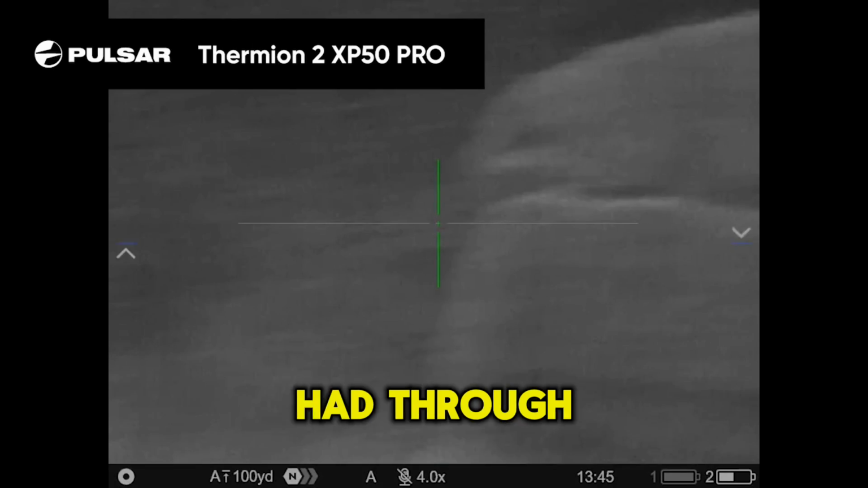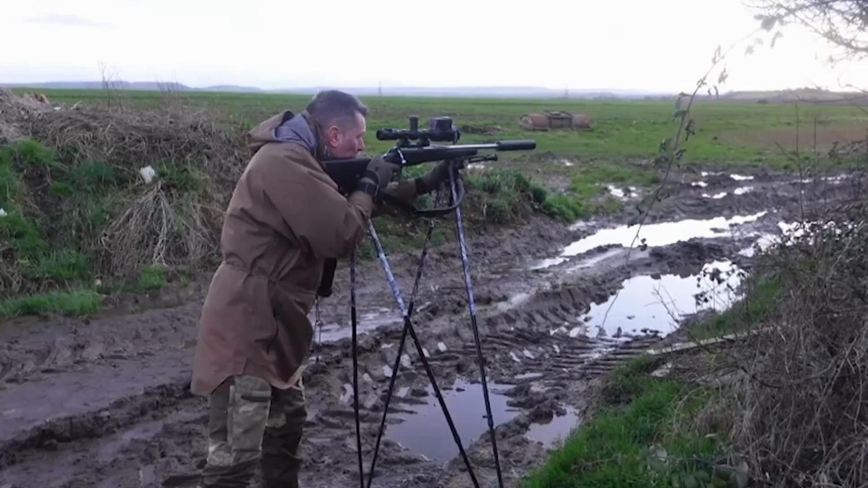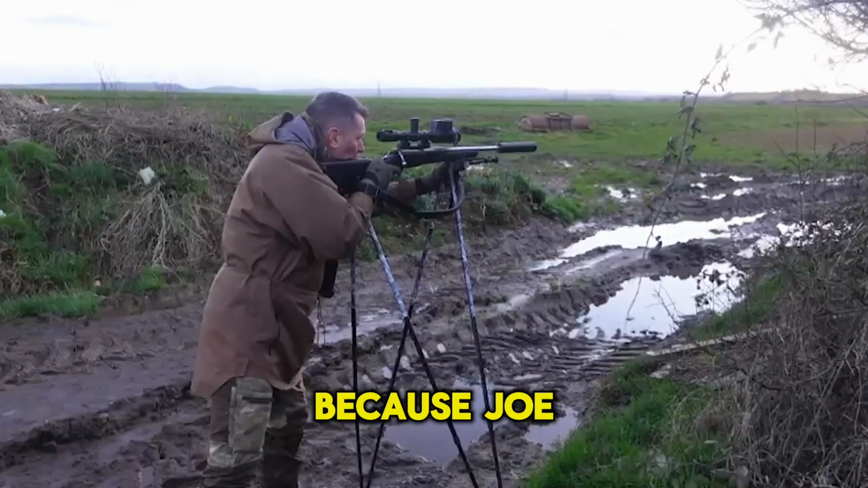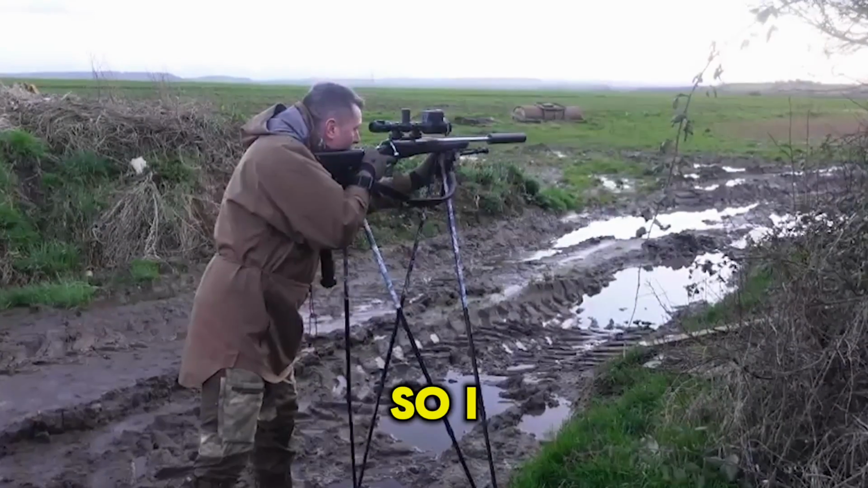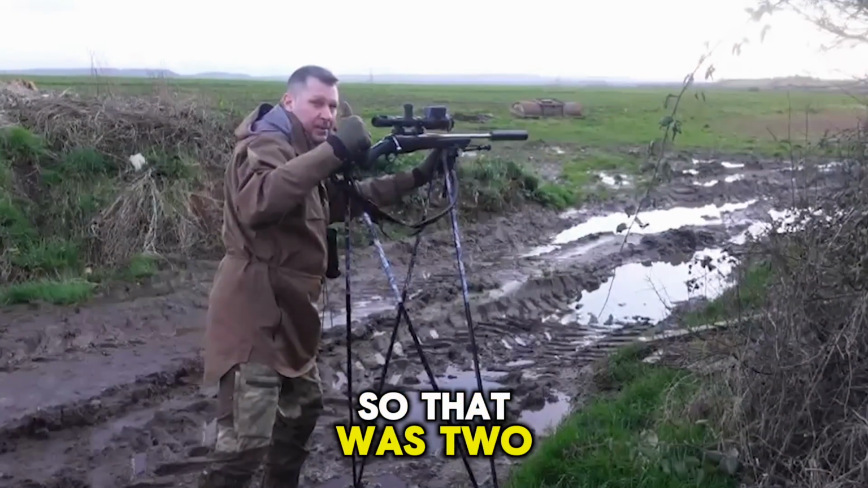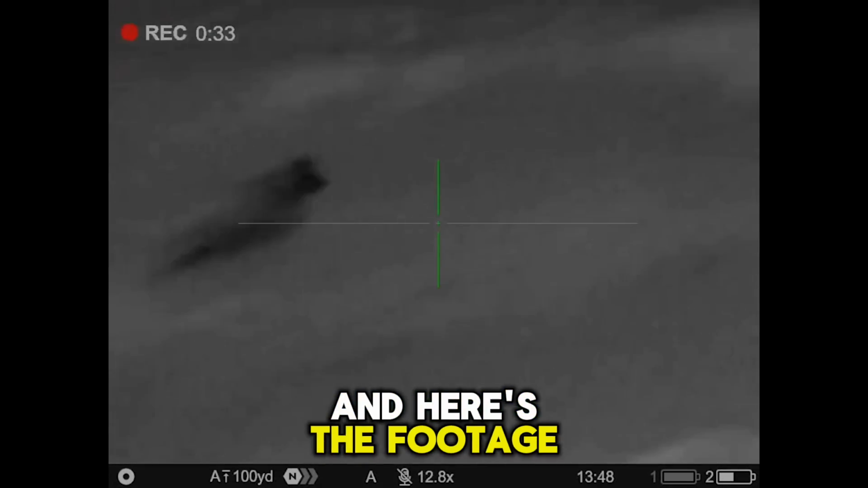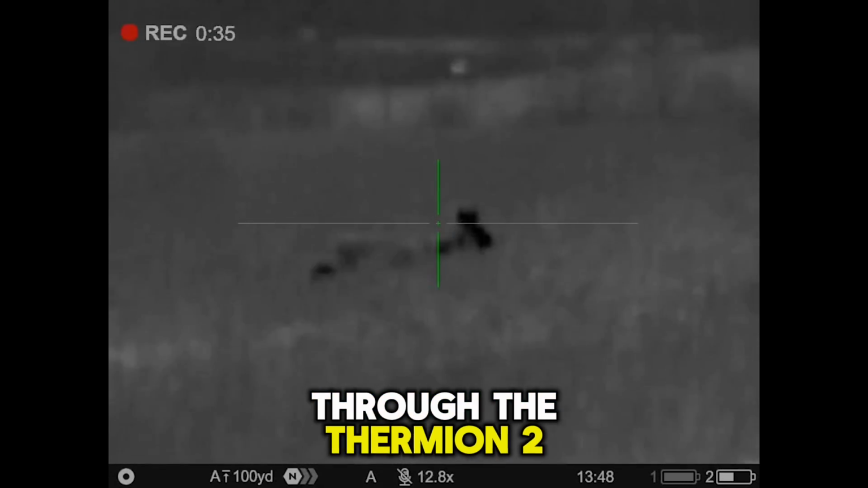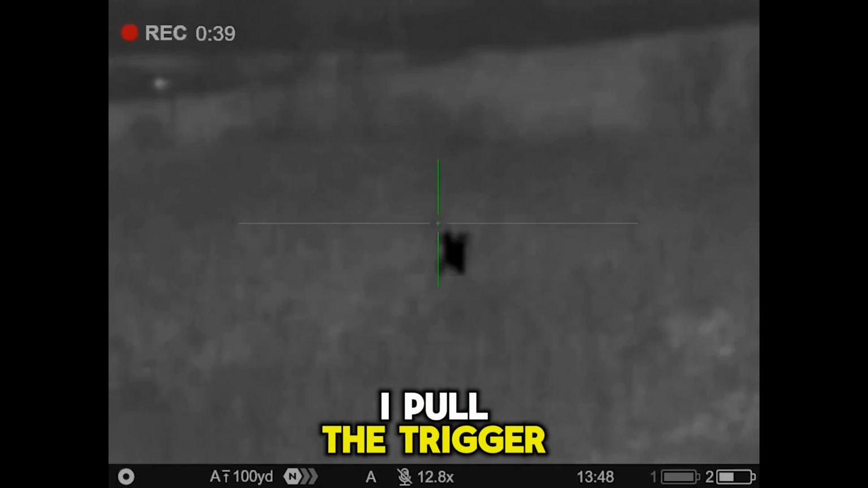Here's the view I had through the Thermion 2 XP50 PRO before I pulled the trigger. Now this is where it got exciting, because Joe had spotted another Chinese water deer to the field to my left. So I managed to take that one as well. So that was 2 bucks down in the ground within the first 10 minutes. And here's the footage from the actual shot through the Thermion 2 XP50 PRO from Pulsar just before I pulled the trigger, obviously.